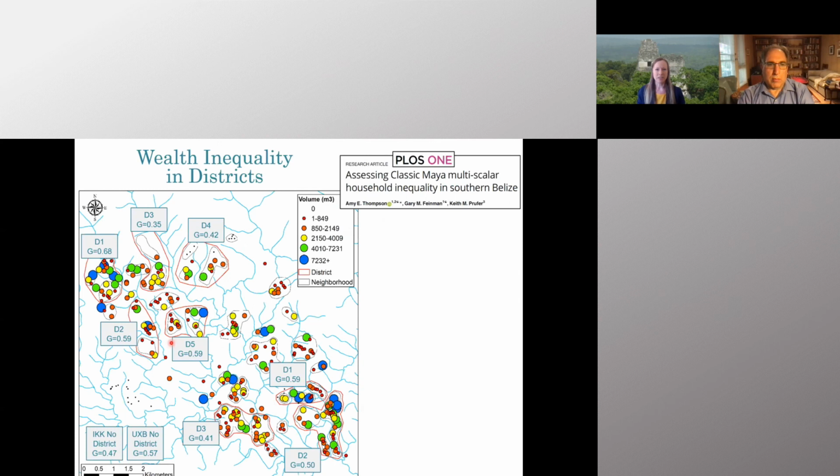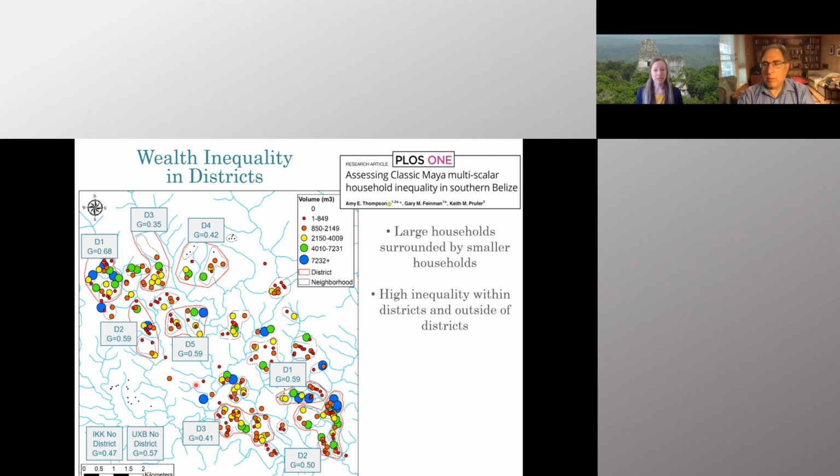Jumping out to the district level, this map has the volume of the different house mounds here, which are identified by the variations in size and color of the points, where blue and green are larger houses and orange and red are smaller houses. A few of the key takeaways are that larger households are surrounded by smaller households, and that this happens both within neighborhoods and districts. That there's high inequality within districts, such as District 1 in both sites, as well as high inequality in houses that are located exterior to districts, like these houses over here, where you have some fairly large houses surrounded by smaller houses.